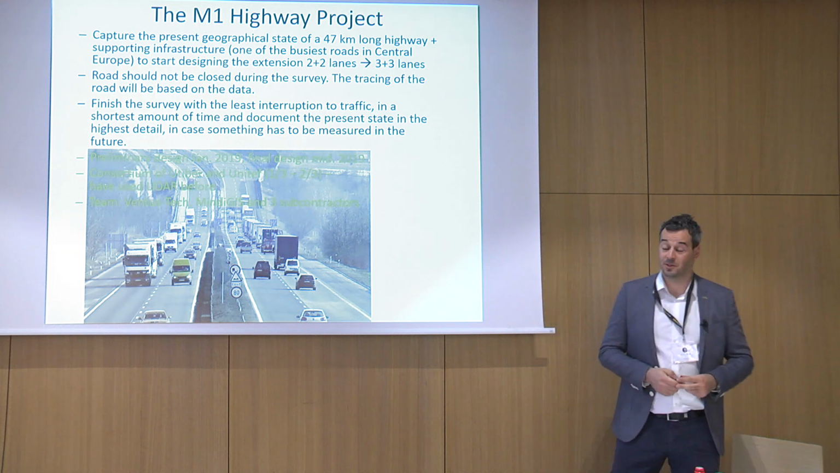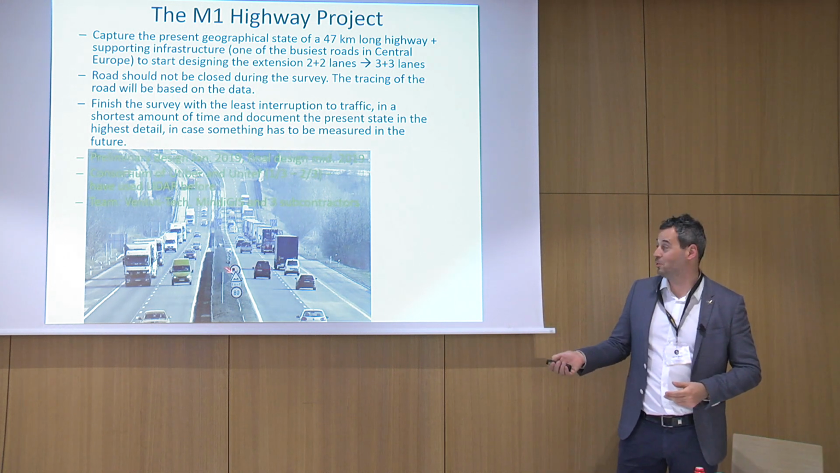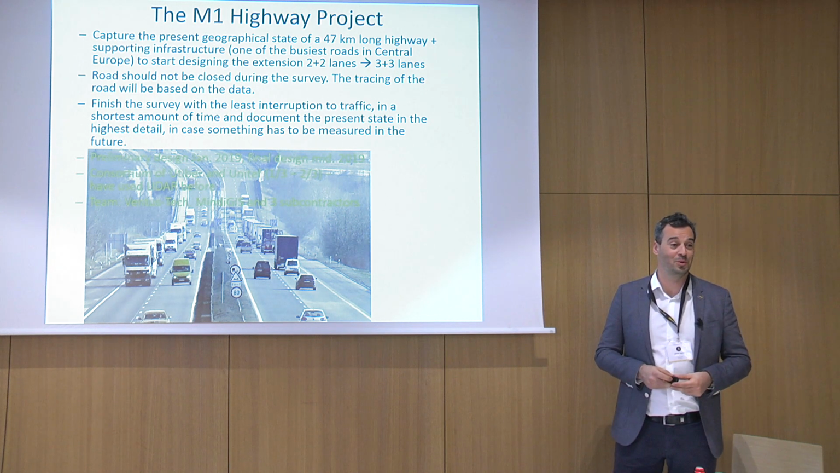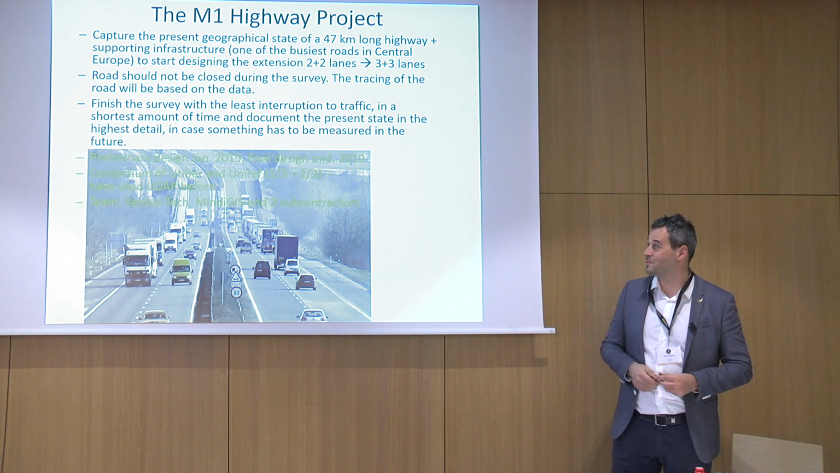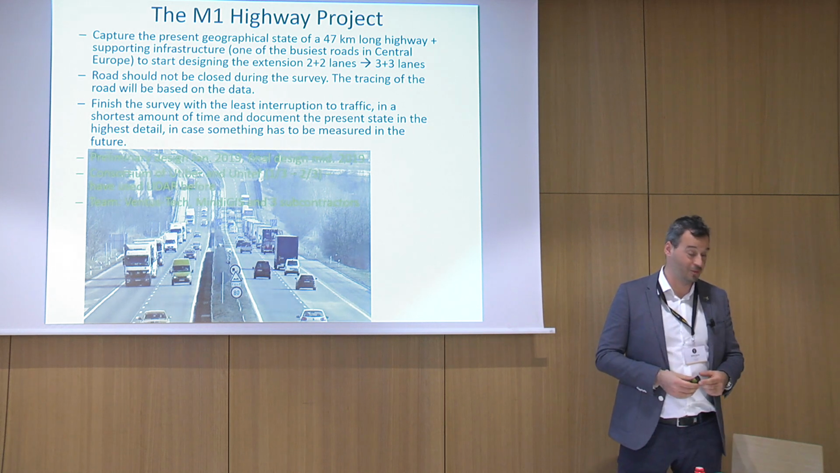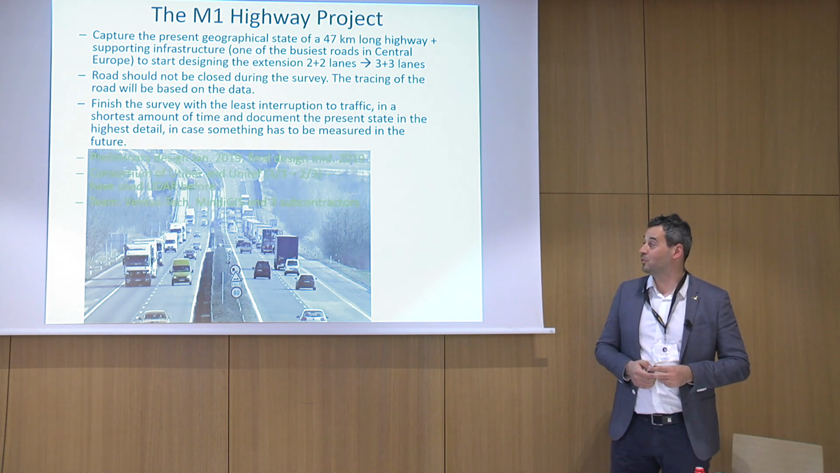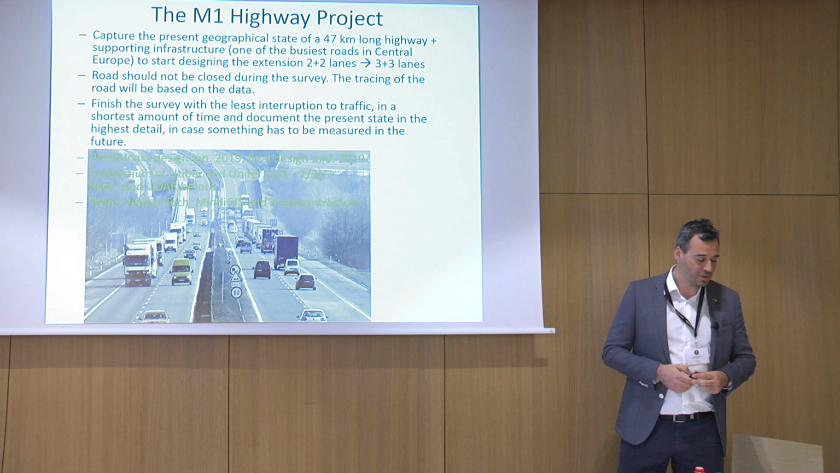Because there's a lot of traffic, it's not really possible to send manual surveyors on foot to inspect the present state of the highway. So it was kind of a given that we had to have a survey with remote sensing. So it was a good use case.